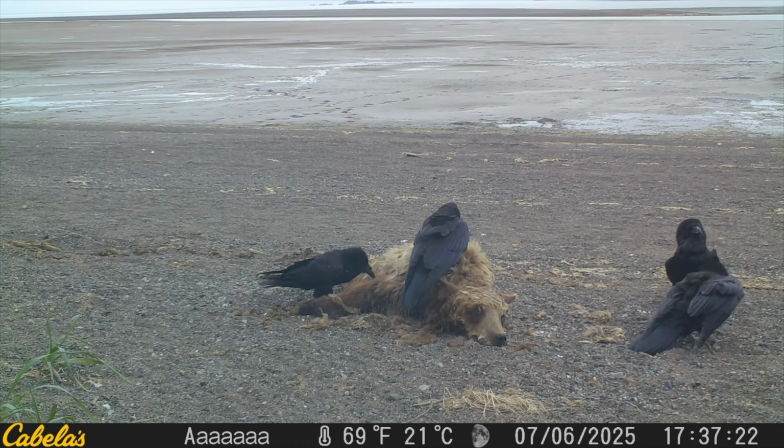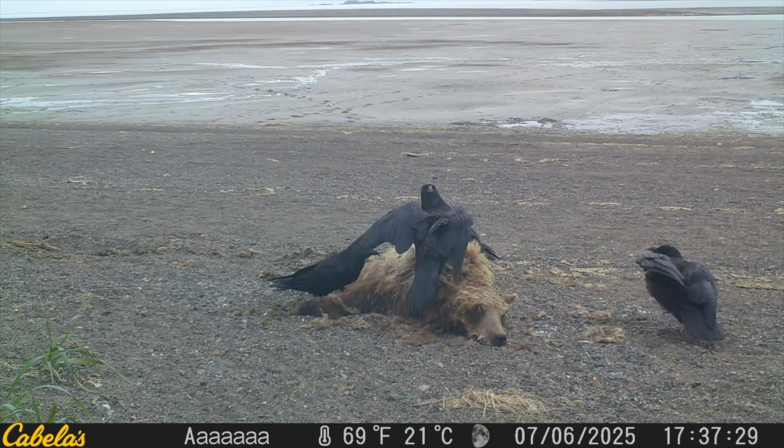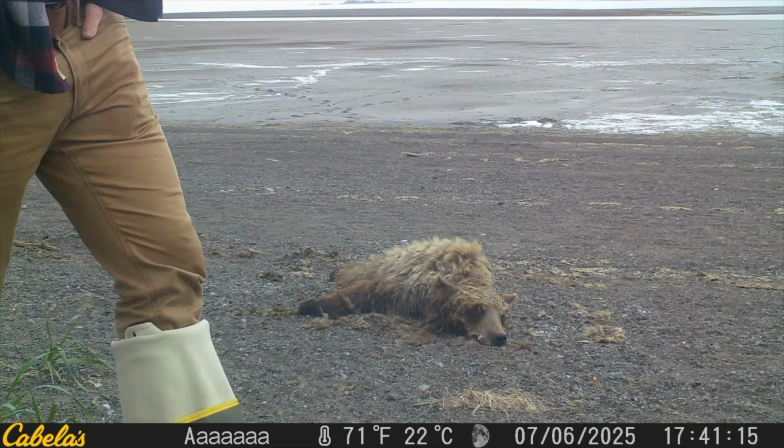Now this is a family of ravens. This is kind of cool. I think it's two parents, like a mom and a dad, and then two chicks that, even though it's only early July, have already fledged, because ravens lay their eggs in March.